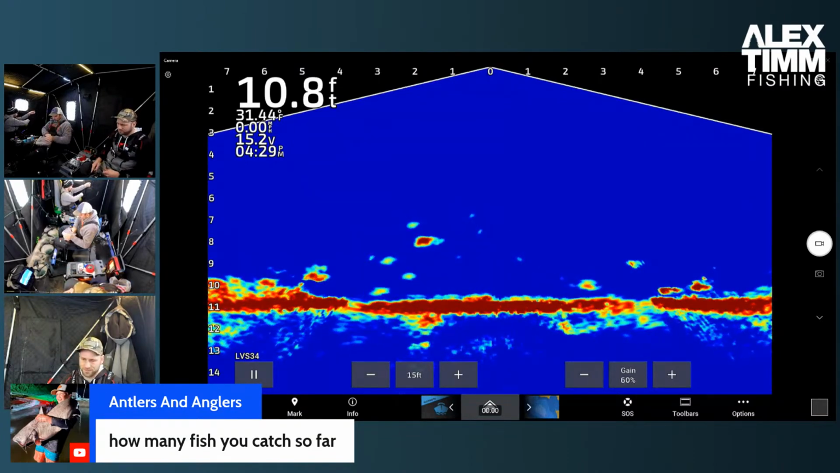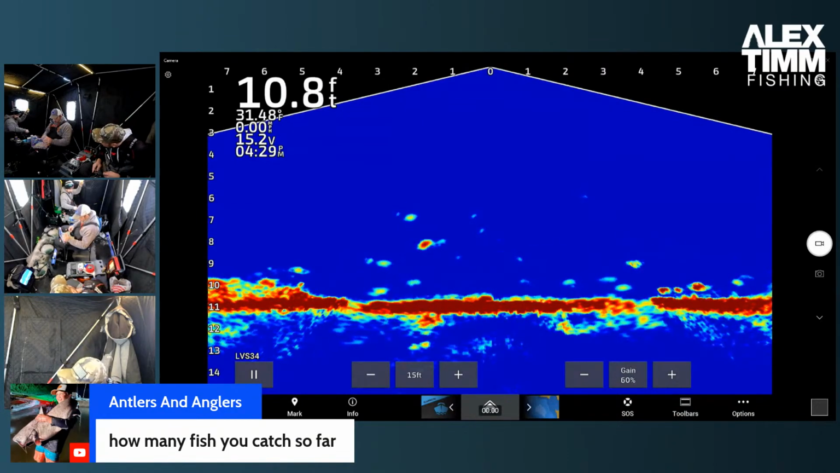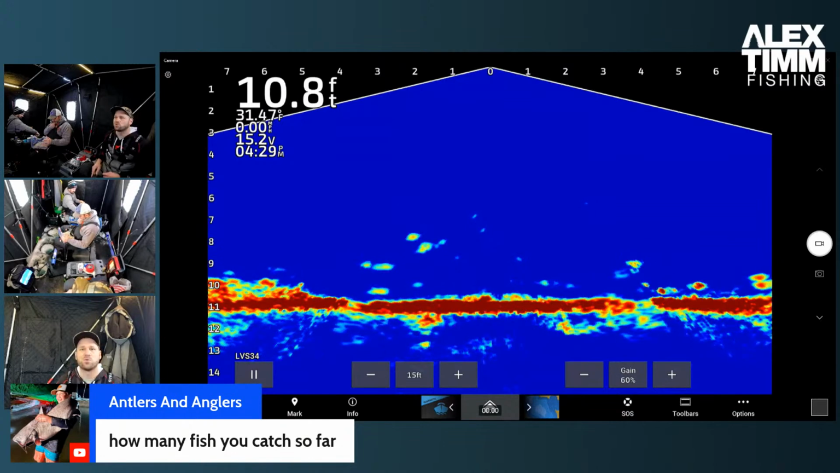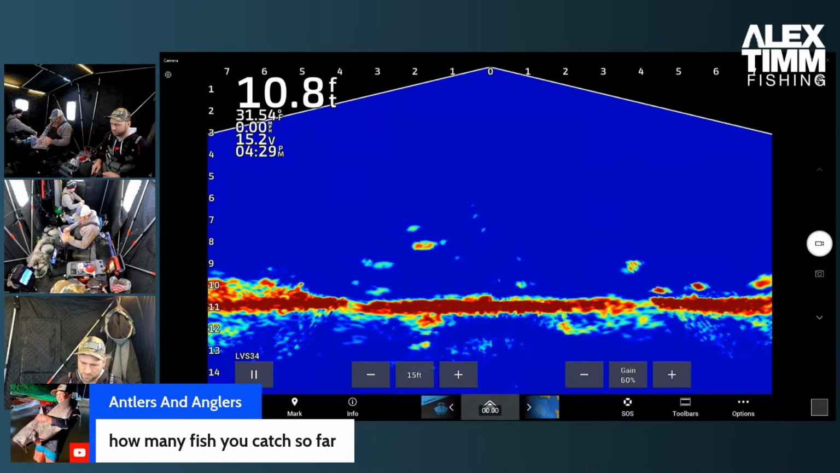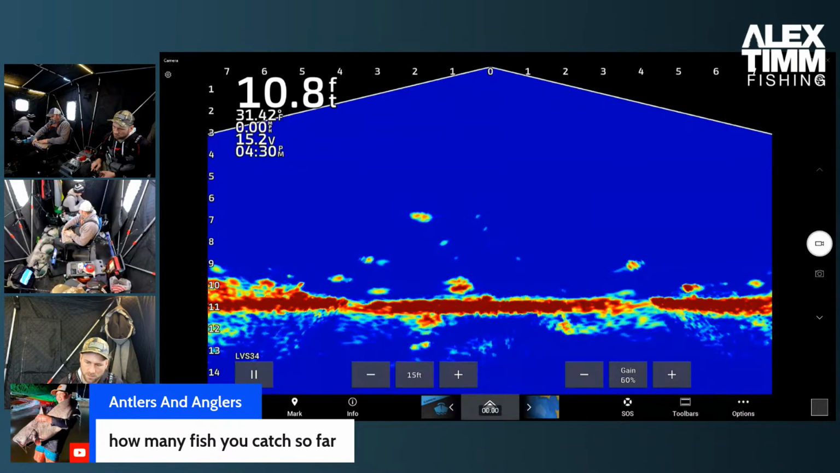Kyle's hooked up again. Just the cookie cutter ones we've been getting. Cookie cutter fish, nice. Any giants, we'll make sure you guys get a close-up of, for sure. Another 6-incher. Yeah. These are heavy.